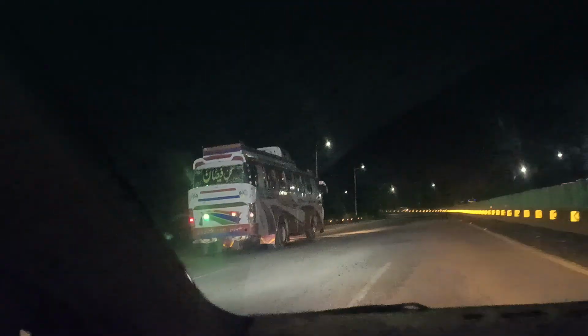Some of the buses are very old. Some of the buses are new buses. Look at this, these move in a caravan led by the police vehicle. These vehicles are moving in a caravan led by the police vehicle.